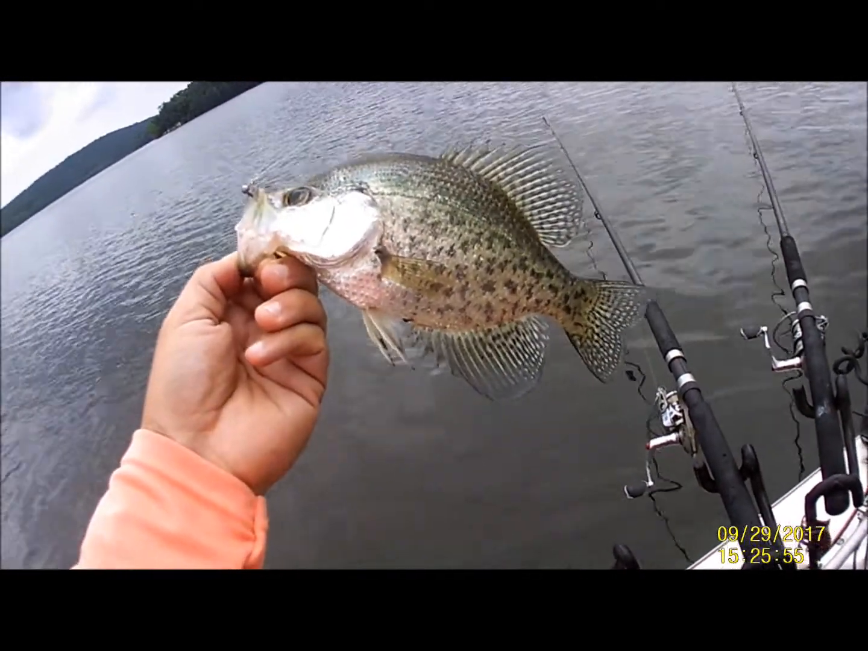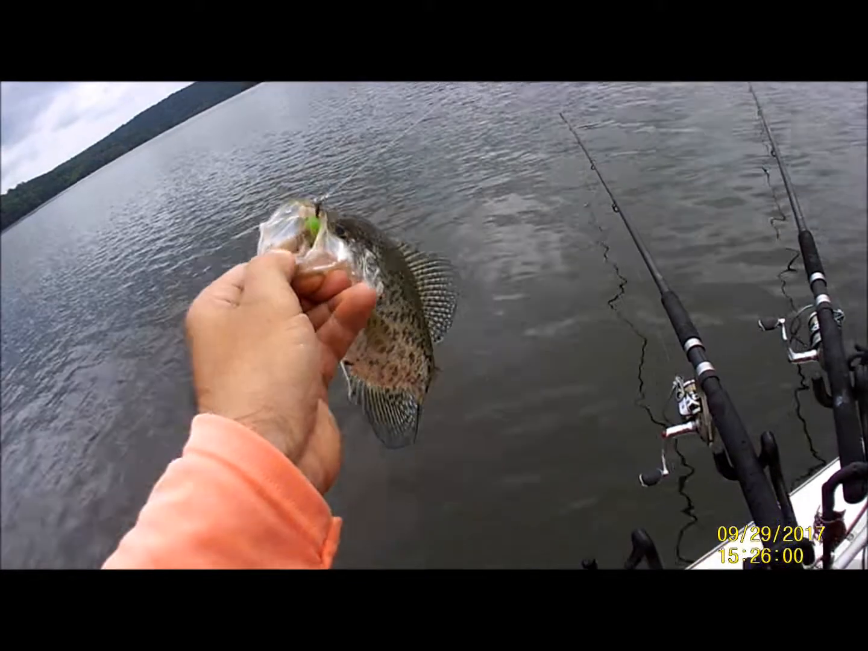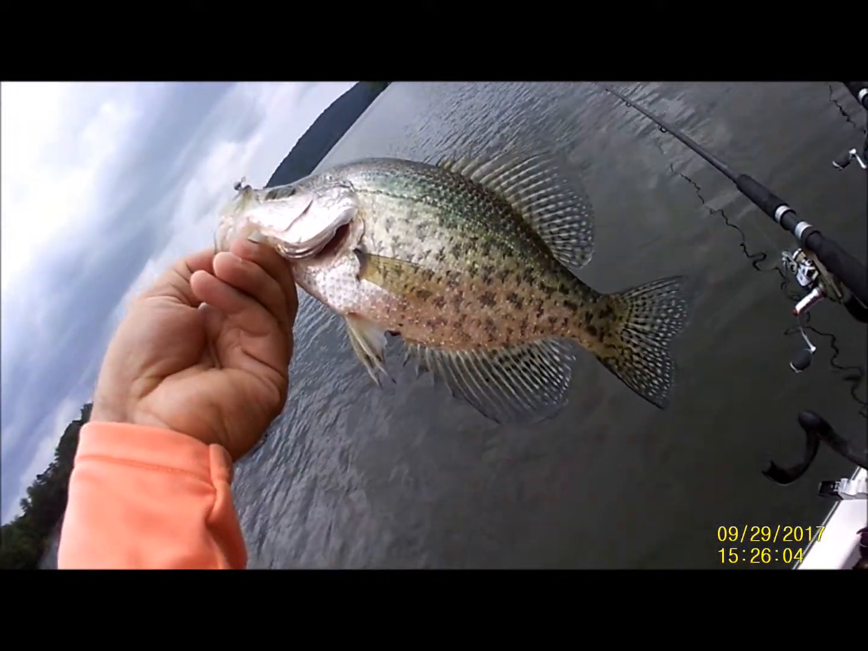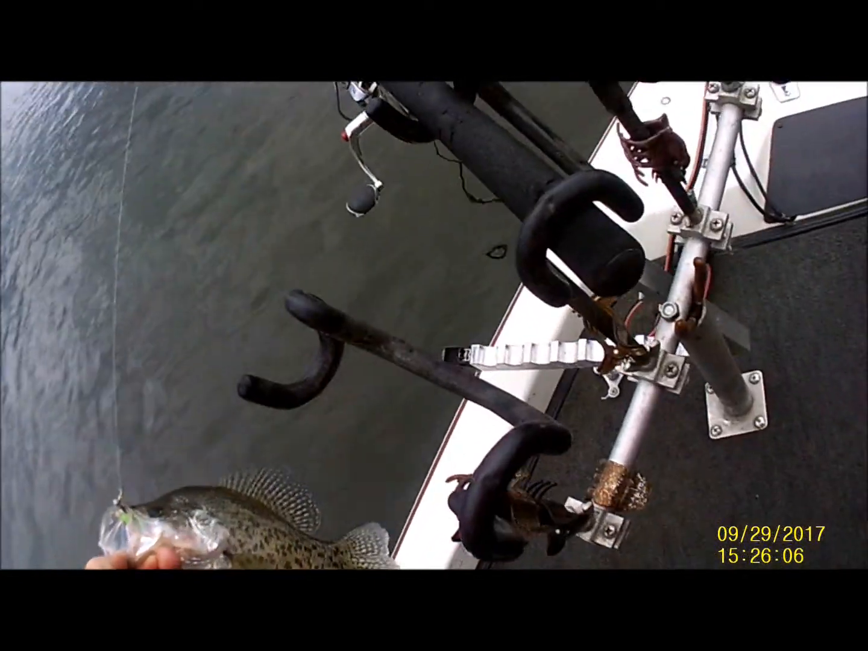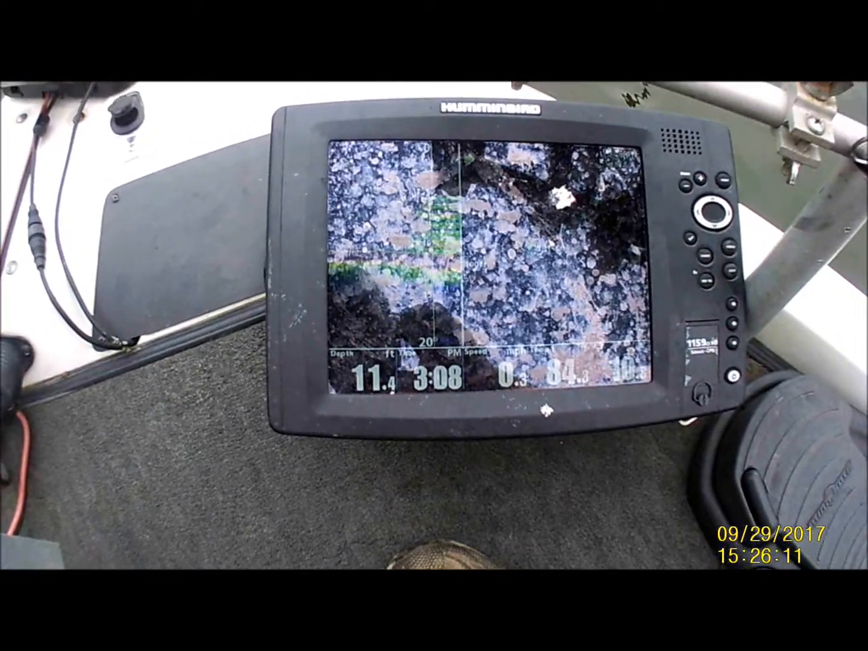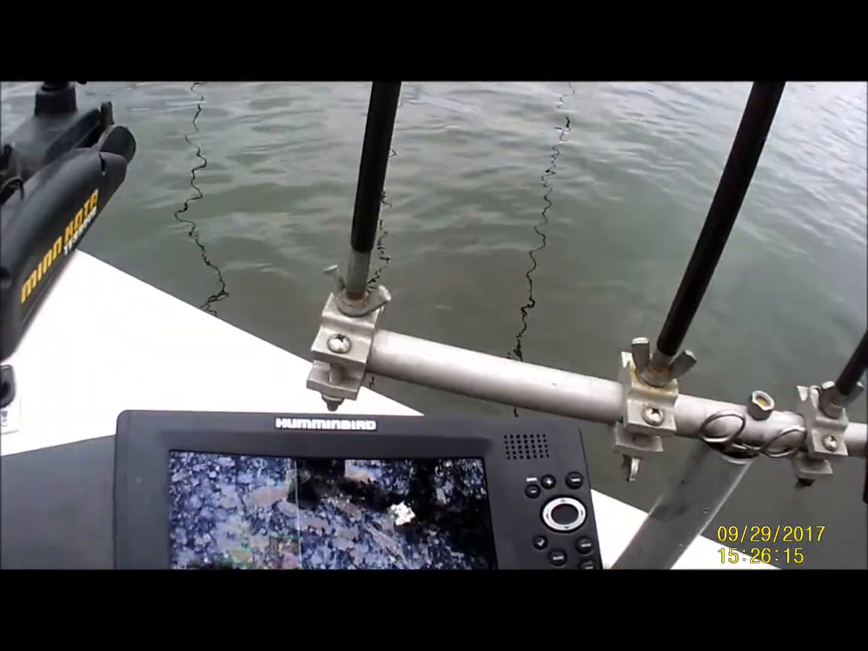Alright folks, we just picked one up here. I'm gonna show him to you. Ain't got a lot of battery. You see Kevin's cussing down the mouth. That's that lime green. Been killing them on that color this year. It's been a good one here. You can see we're about 10, 11 foot of water. I apologize for all that right there. But, getting another bite here. Hang on.